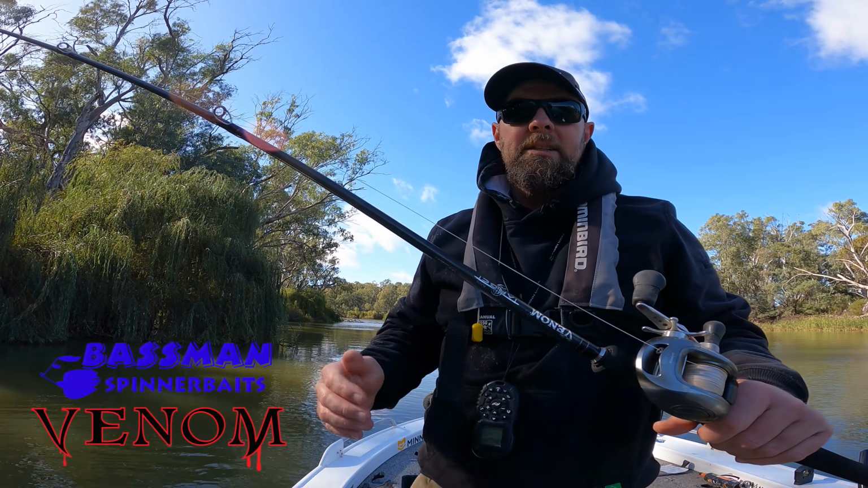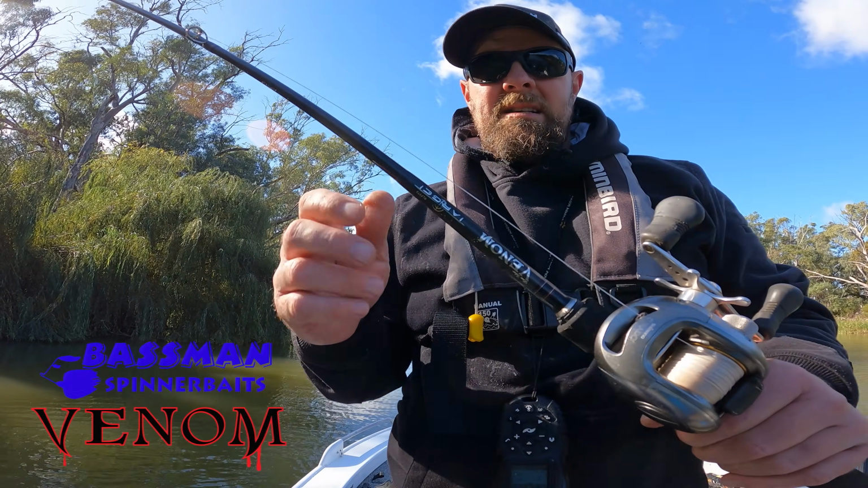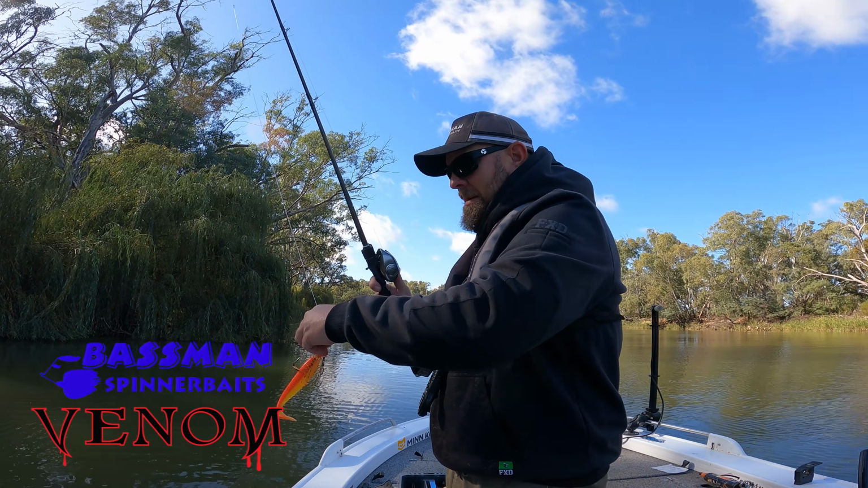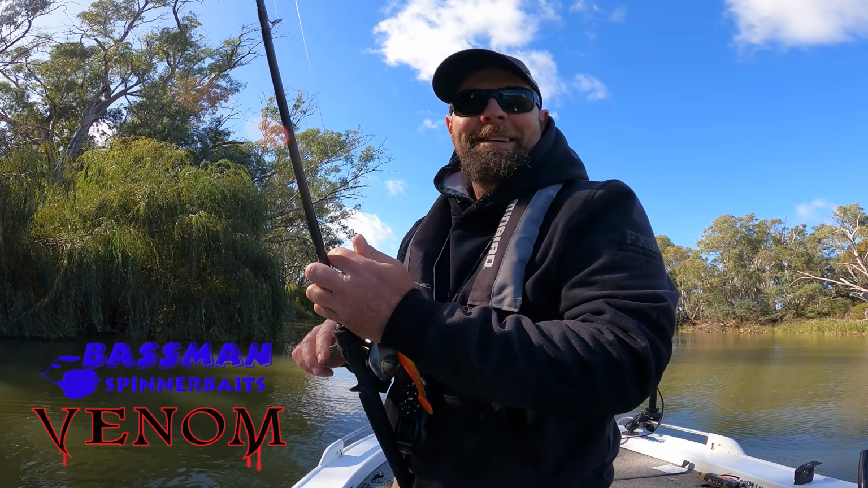On my Venom Target, I'm in a bad spot here, you can't really see what's going on, but on my Venom Target rod, pretty much the only lure that's ever been tied on it.